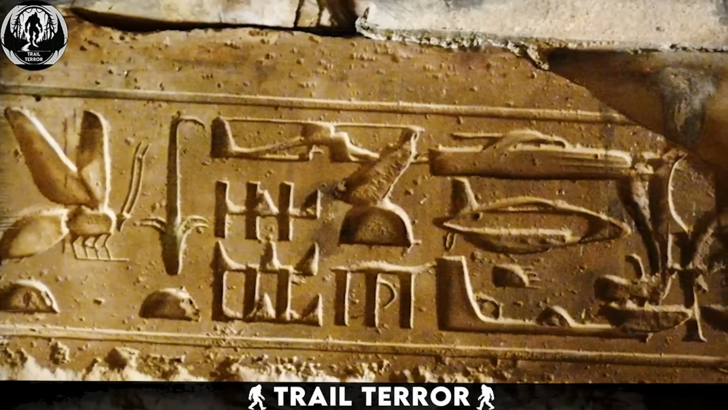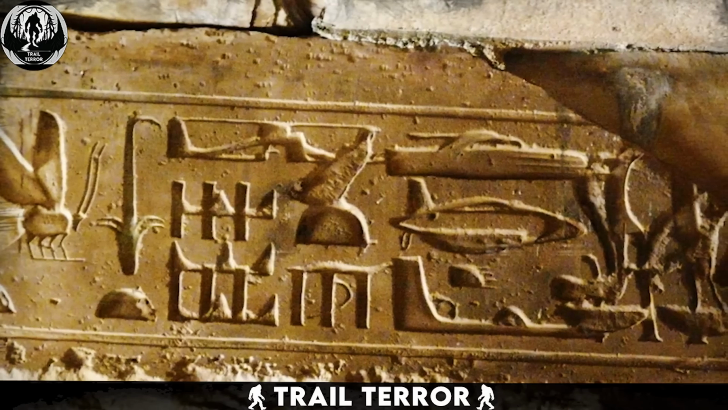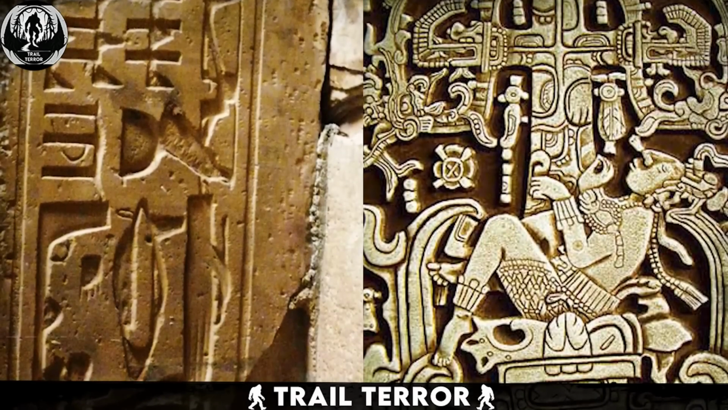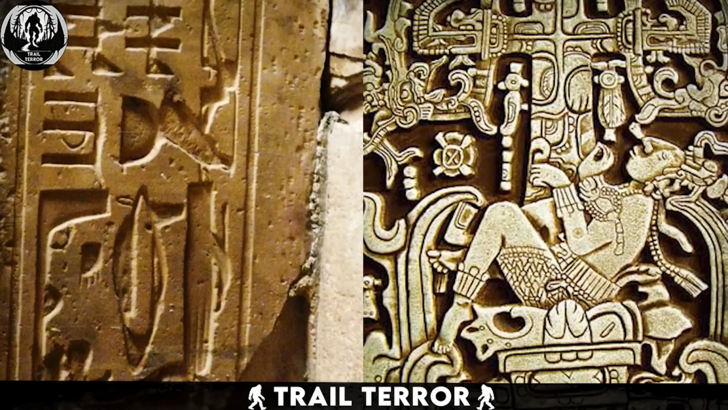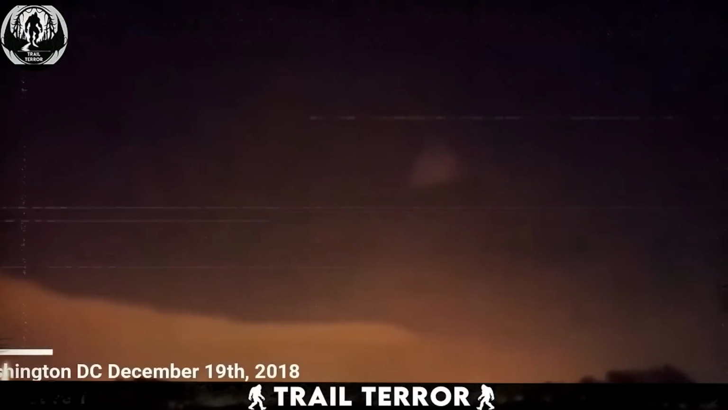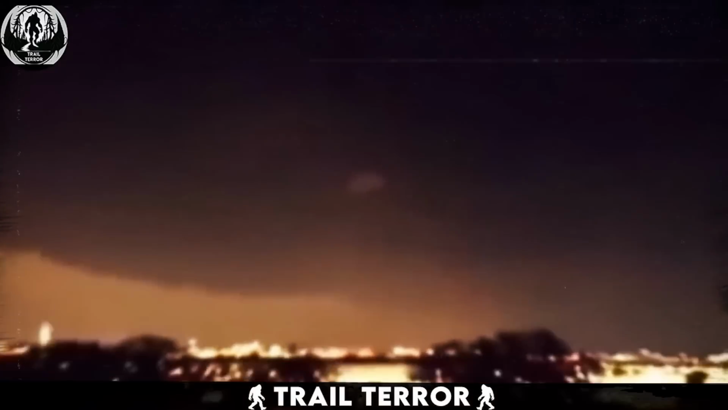And then there's this from the Temple of Seti I in Abydos, Egypt. Ancient carvings that appear to show a helicopter, a submarine, and even what looks like a modern jet. Coincidence? Maybe. Yeah, those glyphs do look like flying machines, but according to experts, it's probably just a layering of old hieroglyphs rewritten over time. Basically, our brains are doing that thing they always do, spotting familiar shapes in random patterns, something called pareidolia.